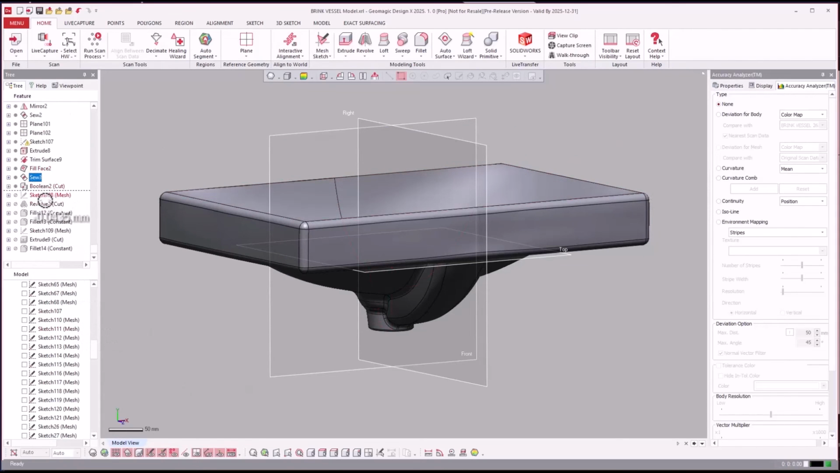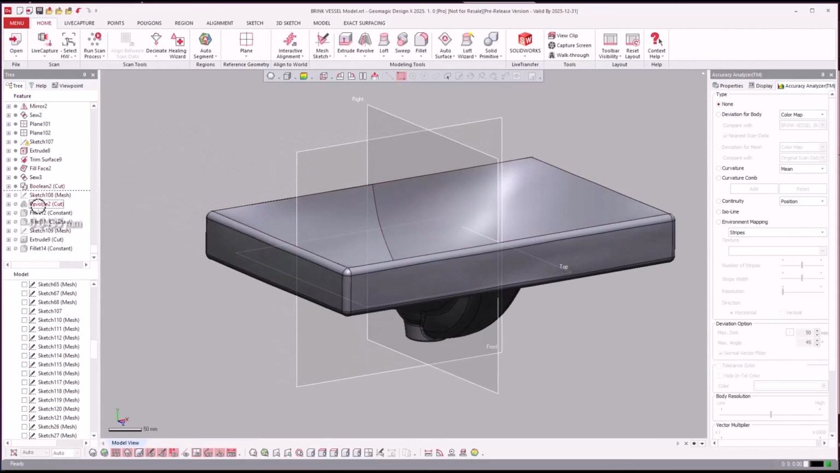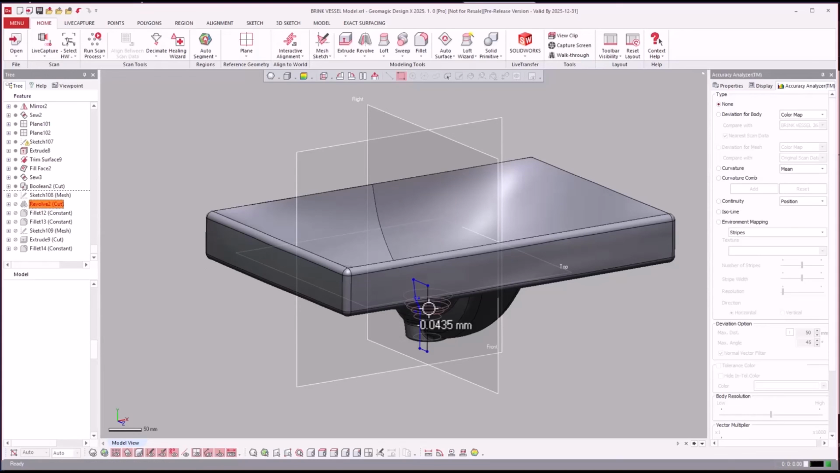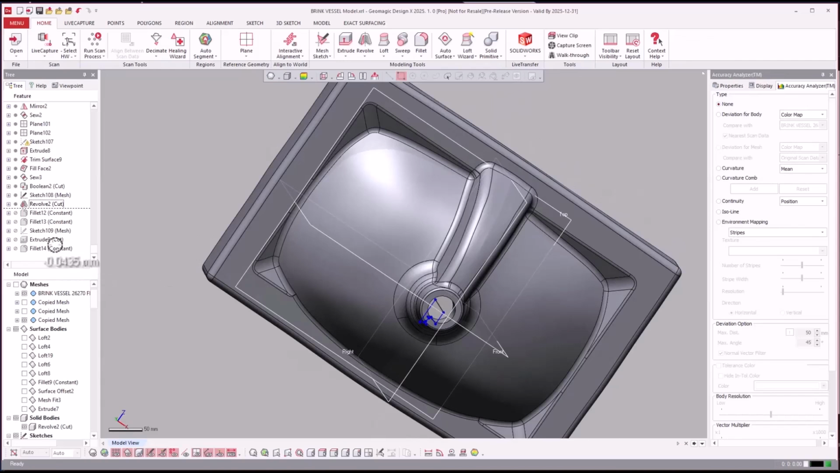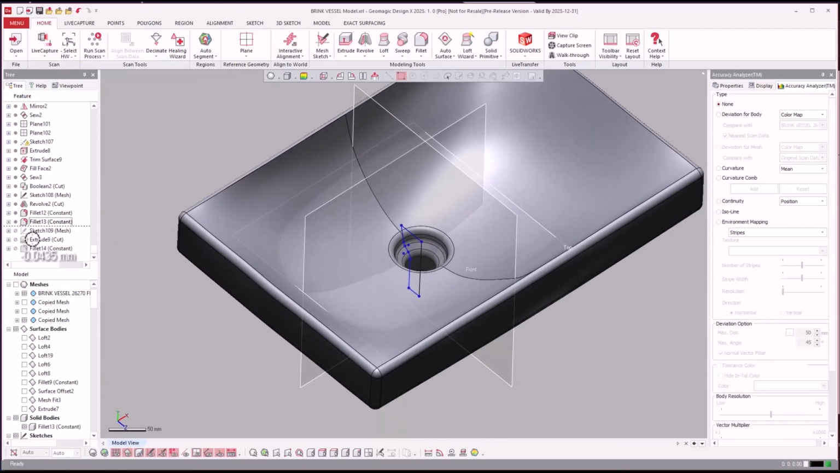And then from there, come in and do a revolve cut for the drain. Apply your fillets to that. And then we added the drain here.